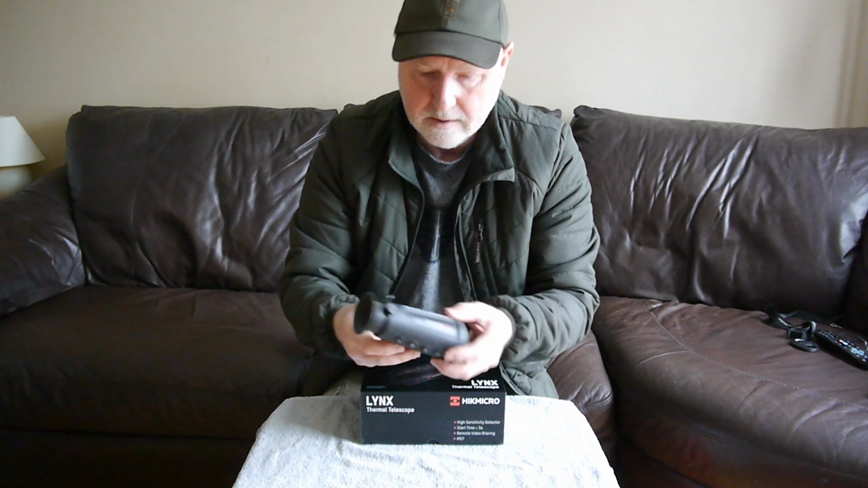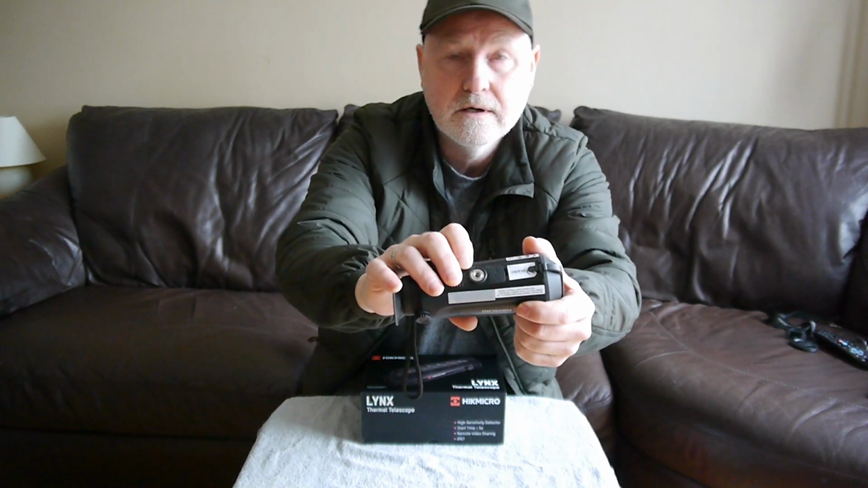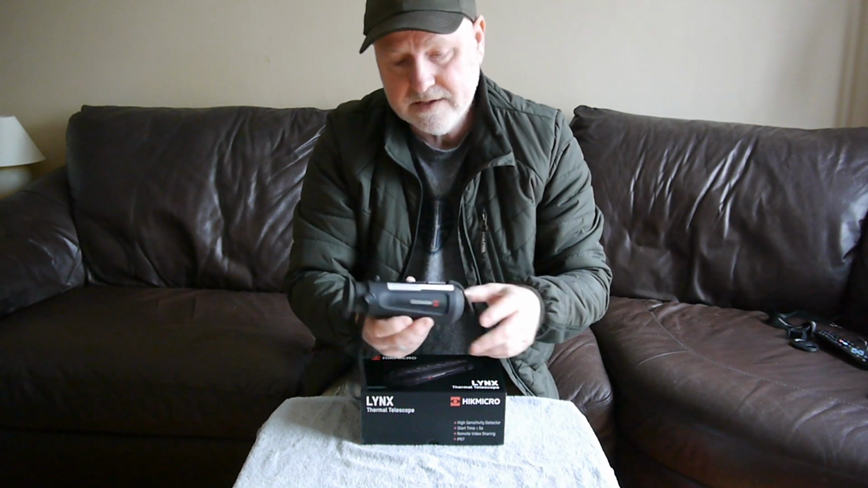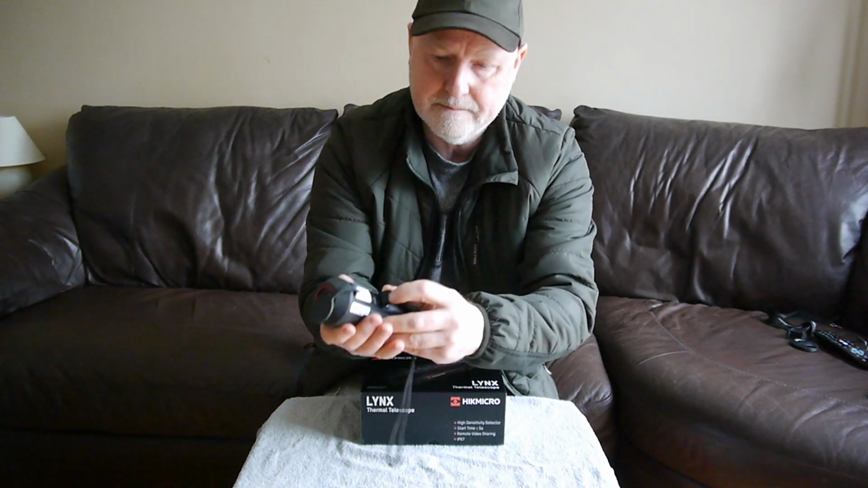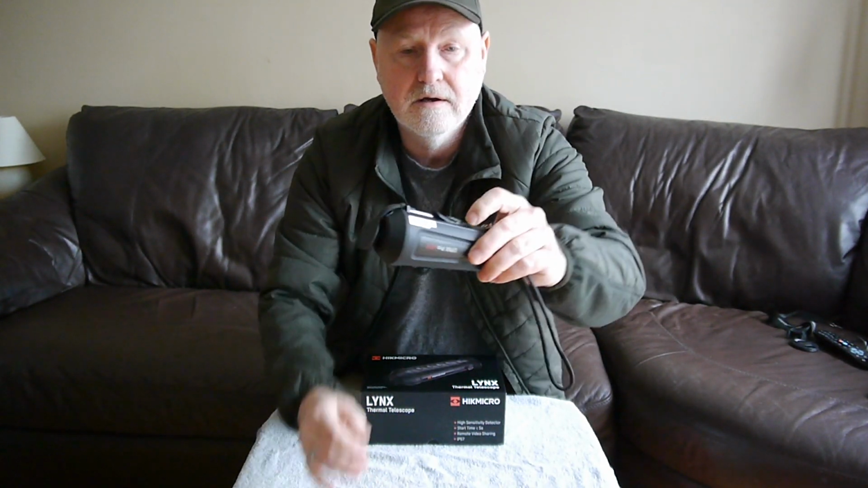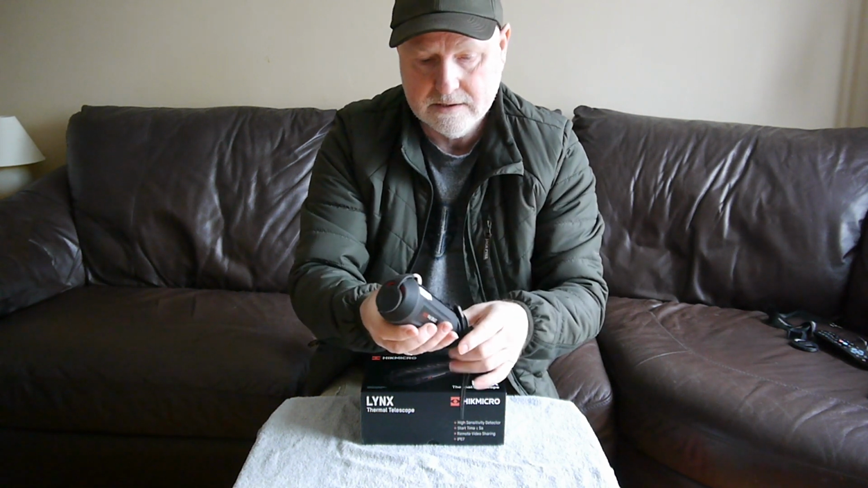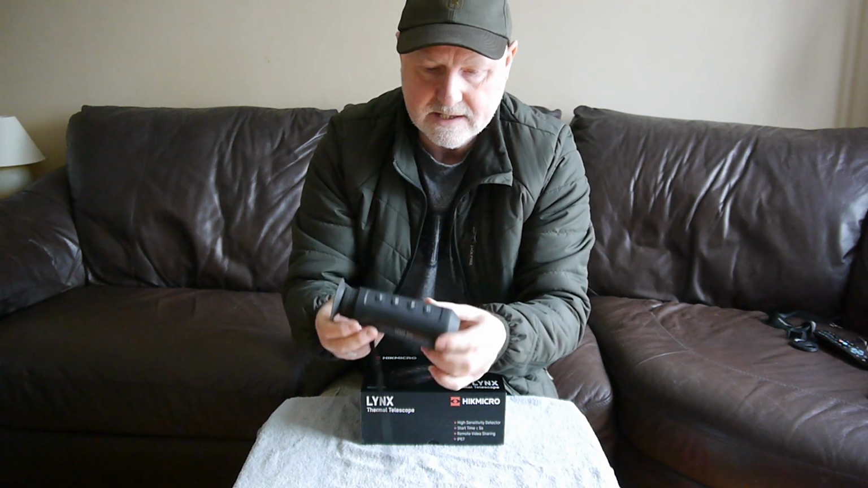There's a standard small camera mount underneath, so you can fix it to a tripod or fit it permanently onto something, and then there's a little flap at the bottom for a USB-C cable, which is supplied in the box, for charging or downloading from the unit. I think that more or less covers all the bits and pieces.